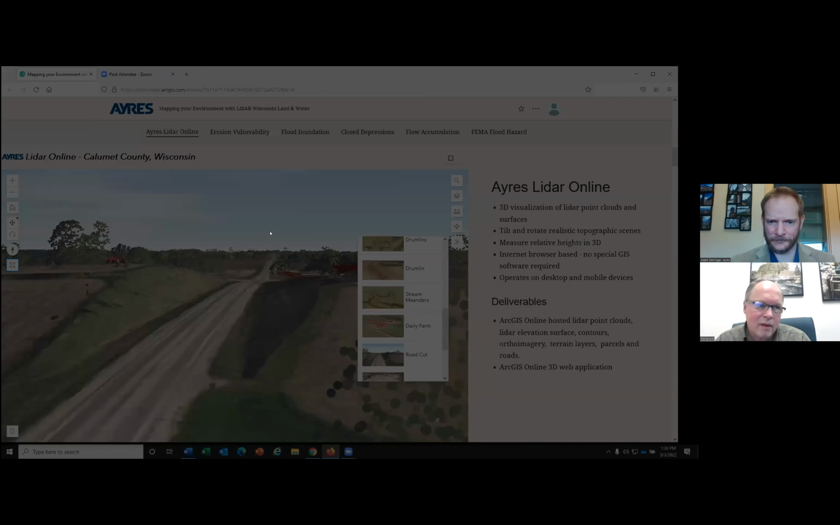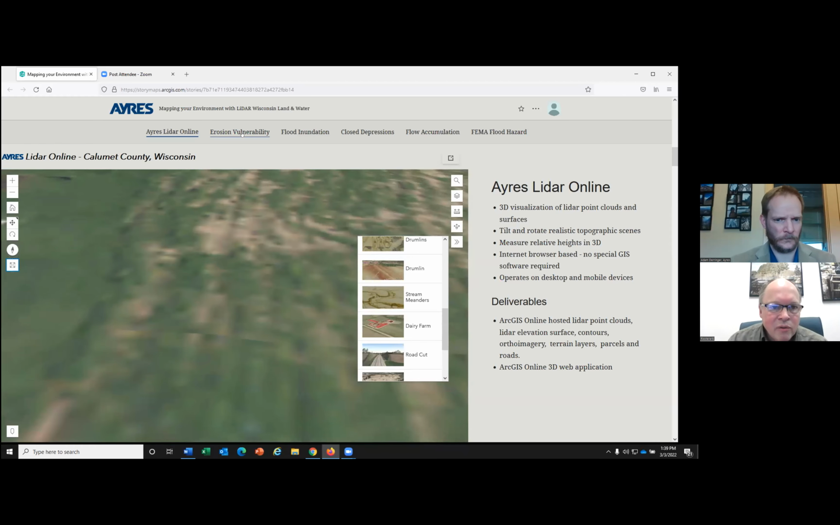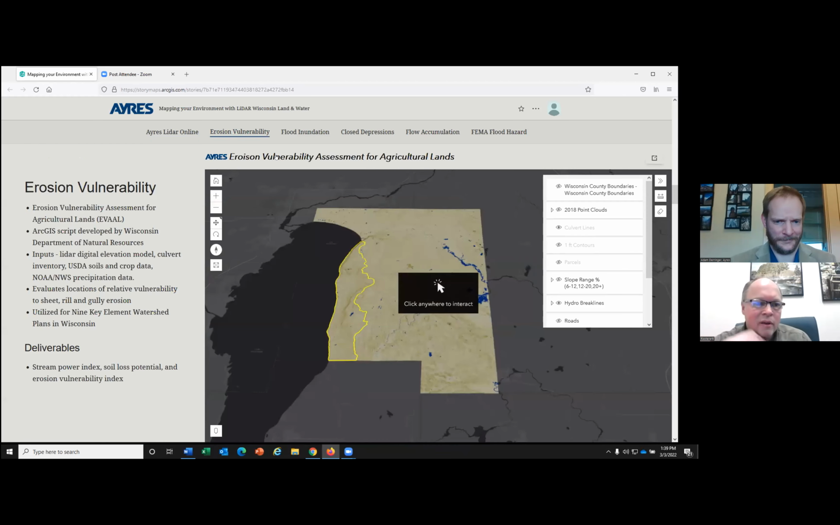So that's just our standard Ayers LiDAR Online project, and we have quite a number of counties that have done this. We've got some more coming online this year. I'm going to move on to the erosion vulnerability assessment web app. Of course, this is a process that was developed by the Wisconsin DNR, and I know a lot of you have done this process. Ayers is now also processing this data for counties, if you're interested in that.